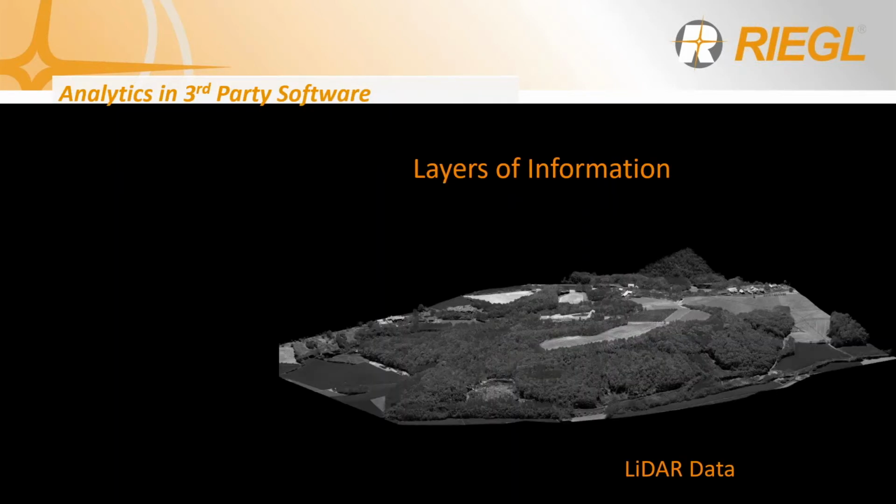In this slide, we will look at layers of information that you can extract from your georeferenced point cloud.